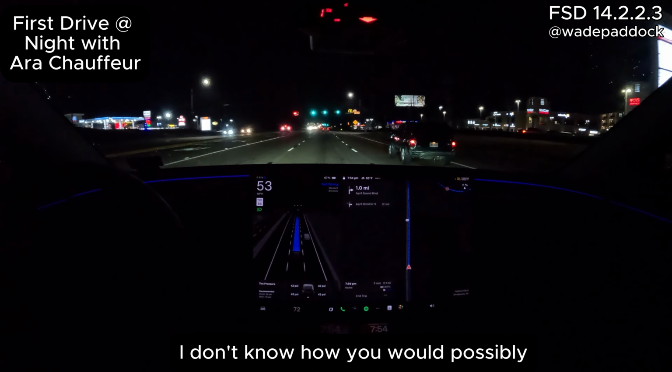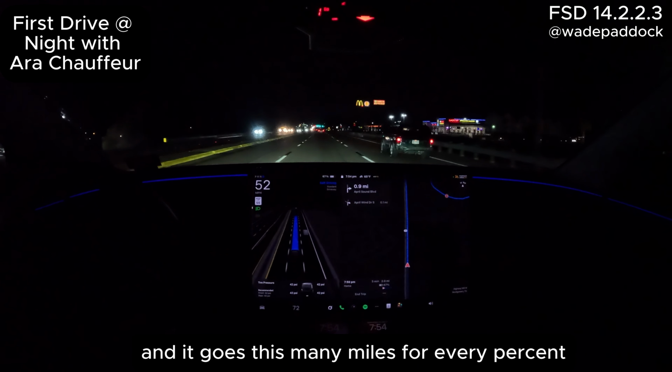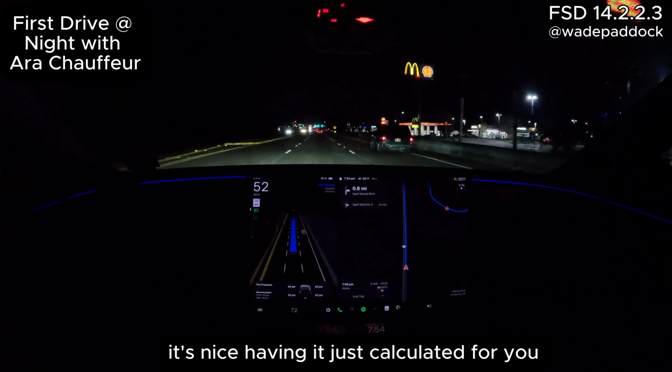Otherwise, I don't know how you would possibly calculate it. Well, I've got this many miles to go, and it goes this many miles for every percent. I mean, it would be just too complicated. It's nice having it just calculated for you.